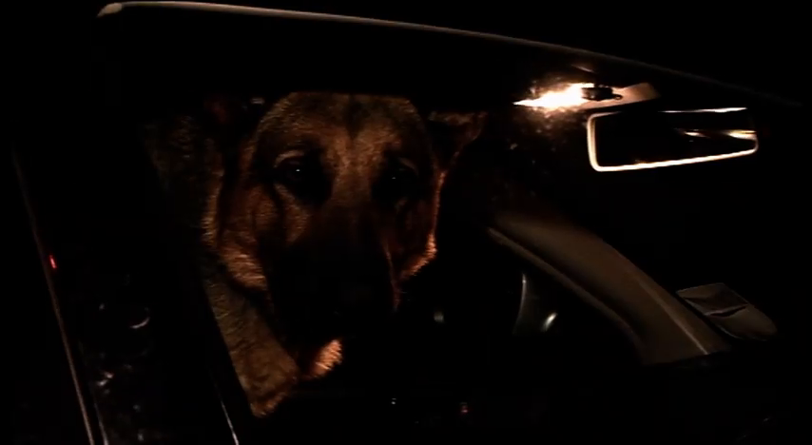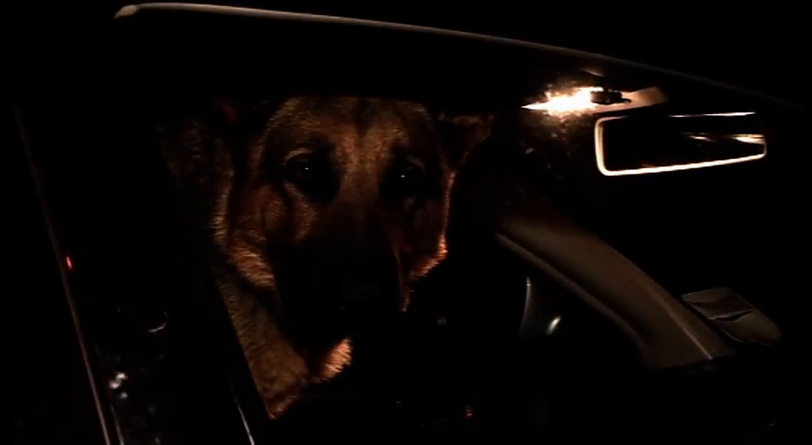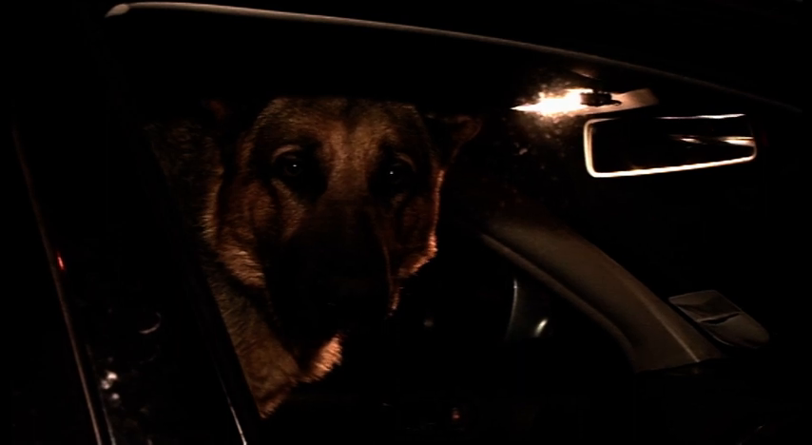Once again, PC Tozer's dog Floyd is going to have to sit it out. He's more likely to frighten greyhounds than catch them. They've got to be here, haven't they? Yeah, the other two have got to be round here somewhere. PC Tozer only needs to find one. Officers further up the road have already detained a second greyhound.